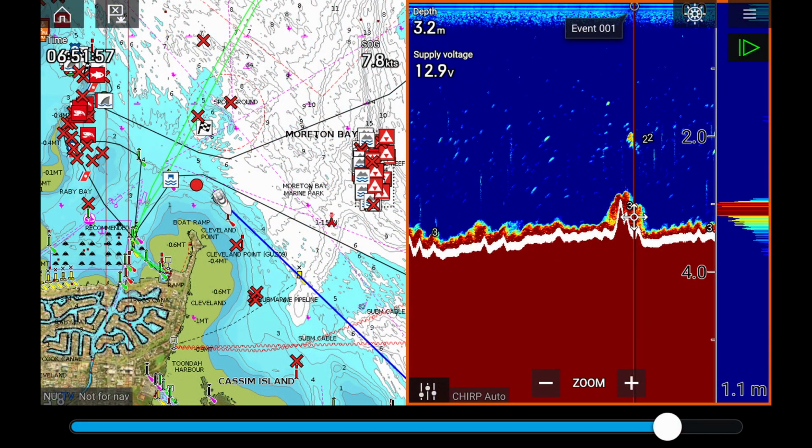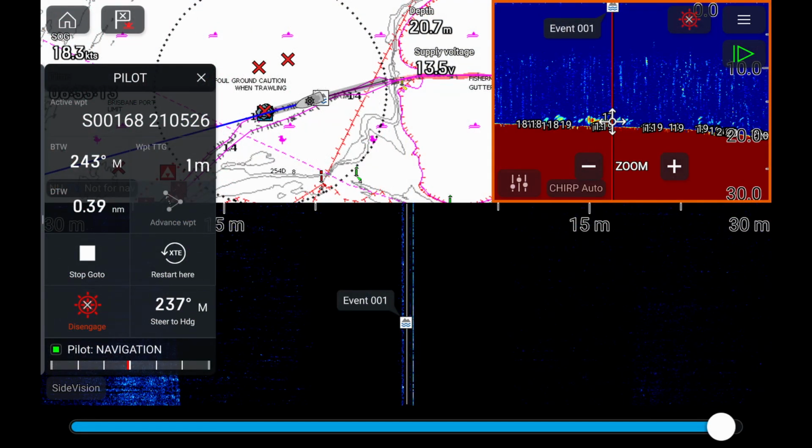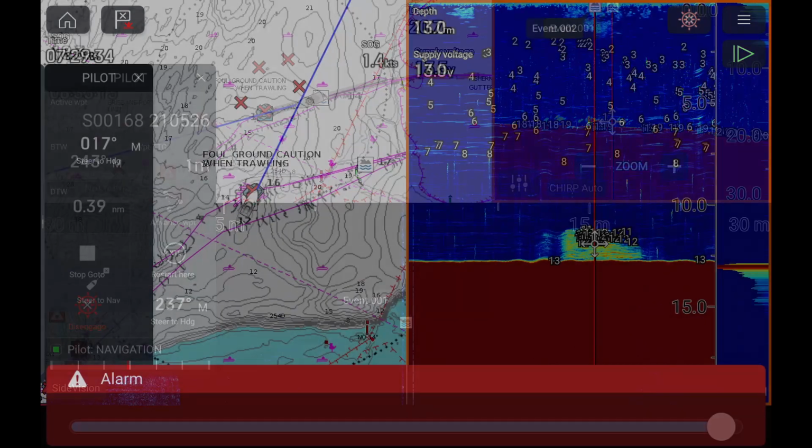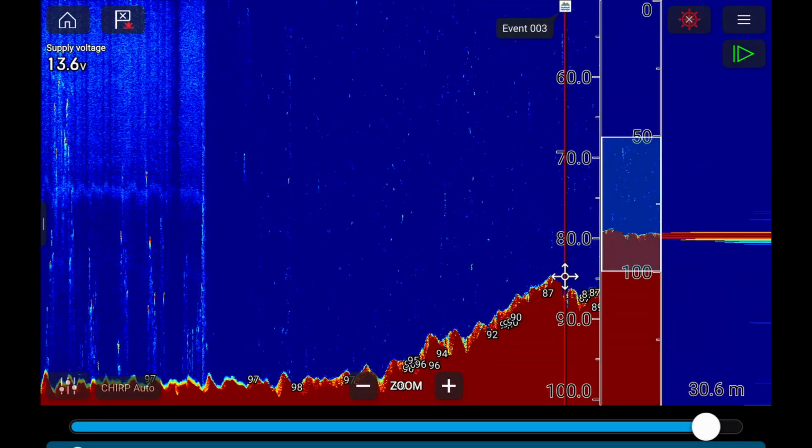I couldn't afford it when I bought the Axiom Pro itself, but after owning it a year or two, I'd saved up enough money, I got the 1 kilowatt transducer, and offshore it is a game changer. Really do recommend that if you're working offshore in deep water, get yourself a 1 kilowatt chirp transducer. You won't regret it. The other thing the RVX models have is more connectors at the back. It has two connectors so you can put in two transducers.